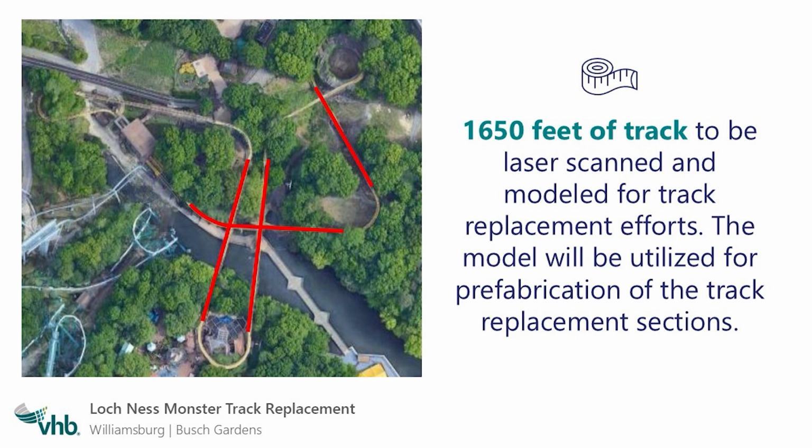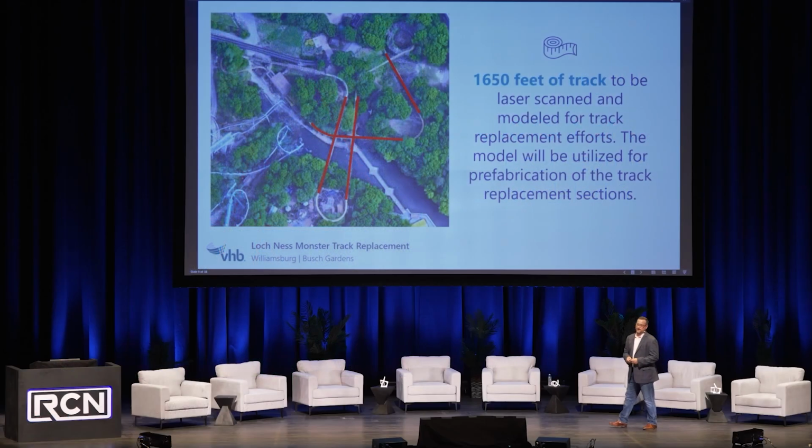So at the end of the day, the project was to scan and model 1,650 feet for track replacement. And this is a prefabrication. So we're scanning, modeling, sending that model up to the Northwest US, prefabricated, shipped back to Virginia to then be constructed.